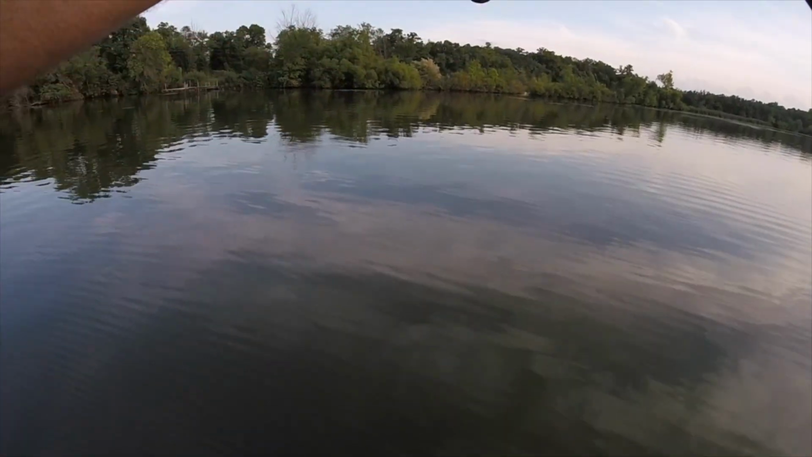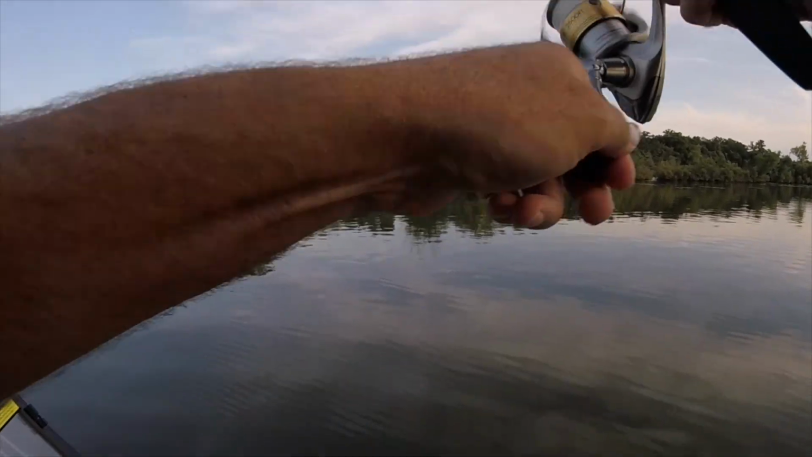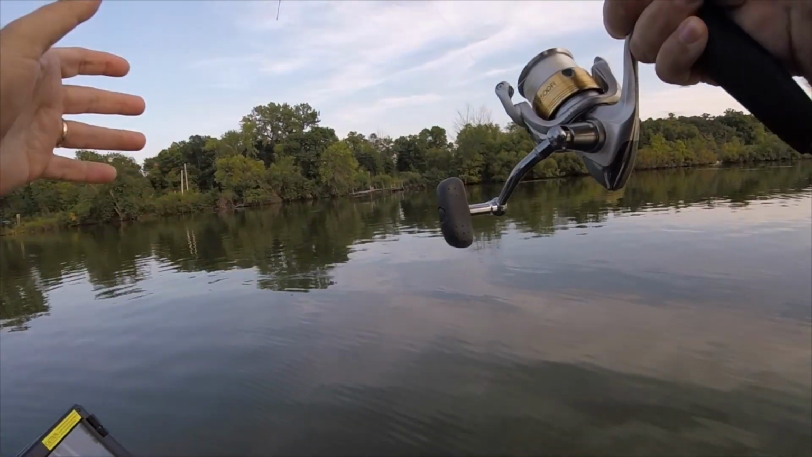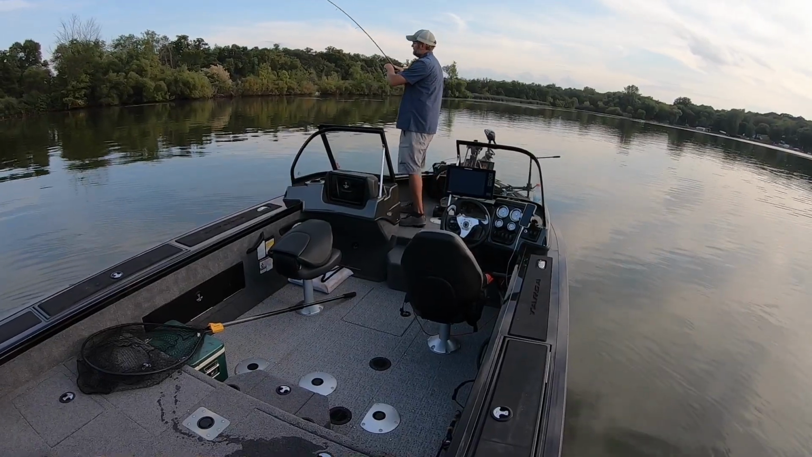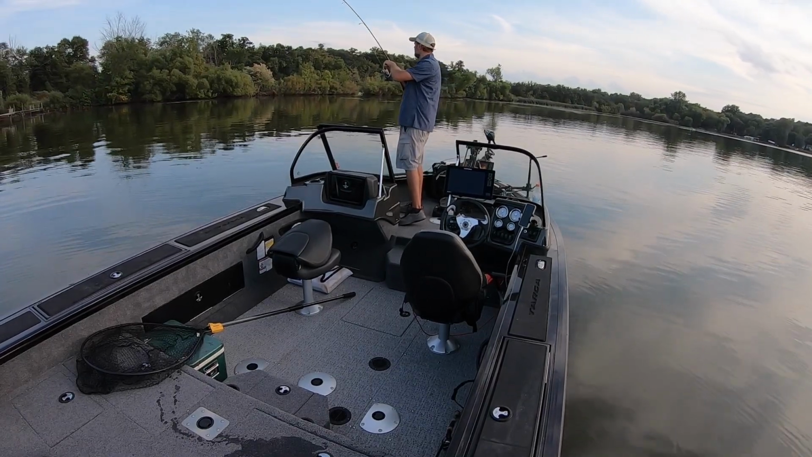There's another catfish. Goodness gracious. Oh my gosh, is that cool. Wow. So I got into this guy, who knows how big this dude is. Lord have mercy. God, what a fishery.